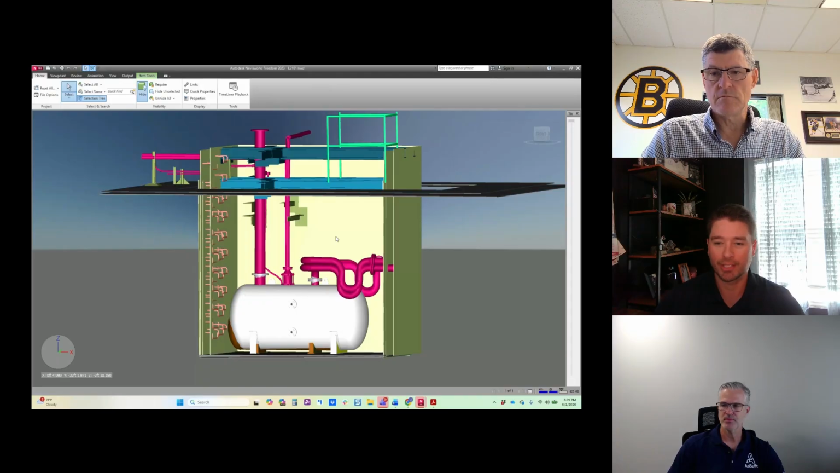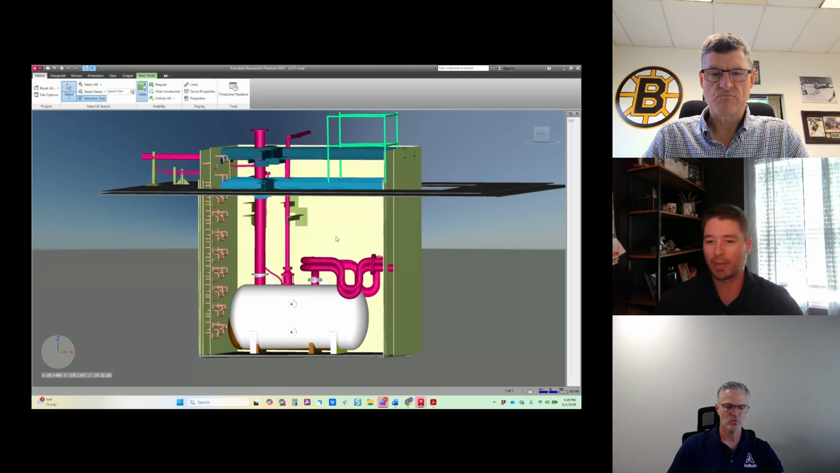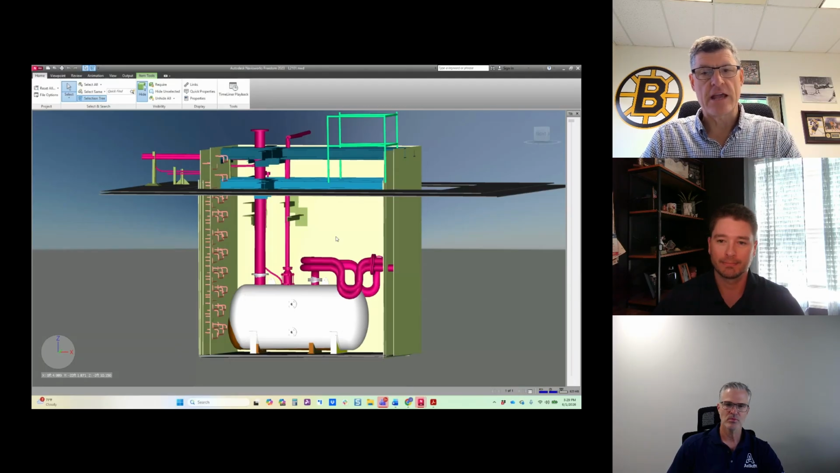So my last question: if you were to put an ROI or cost savings, cost avoidance to this project, what kind of numbers are we talking about? Fractionally, I could say the cost of the AsBuilt scanning was a minimum of a quarter of what it would have cost to fix the problems that we ran into.